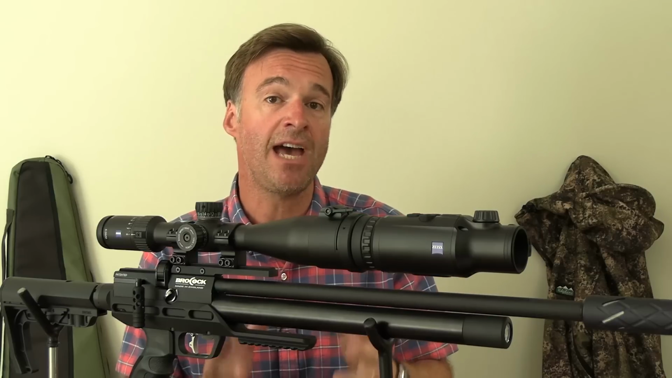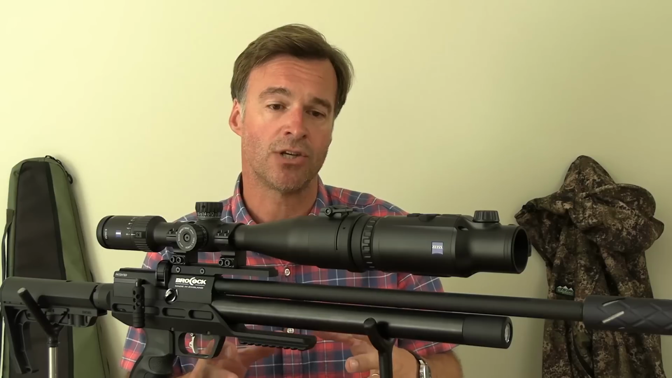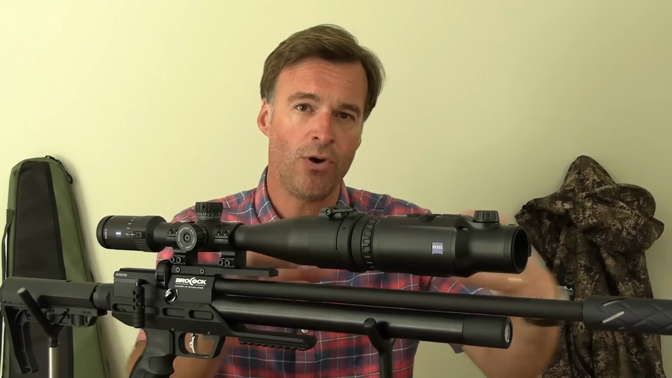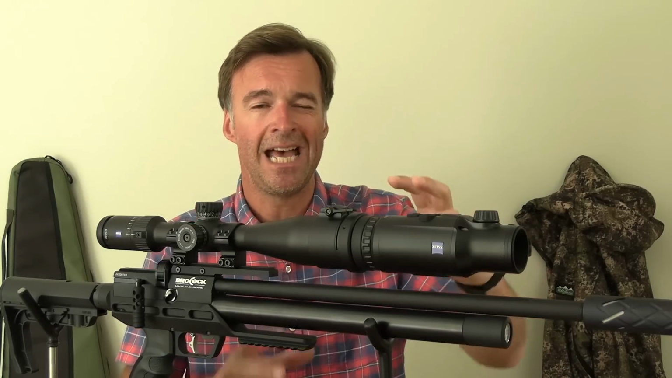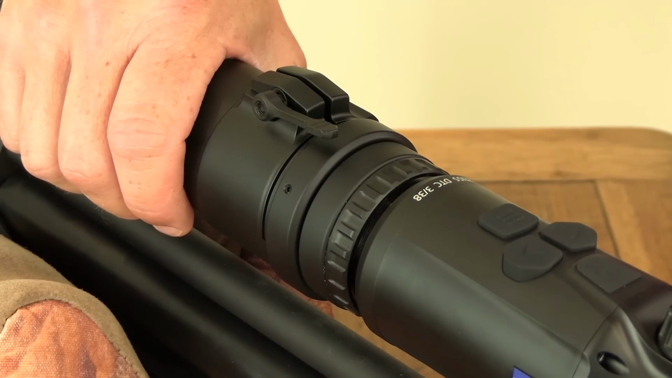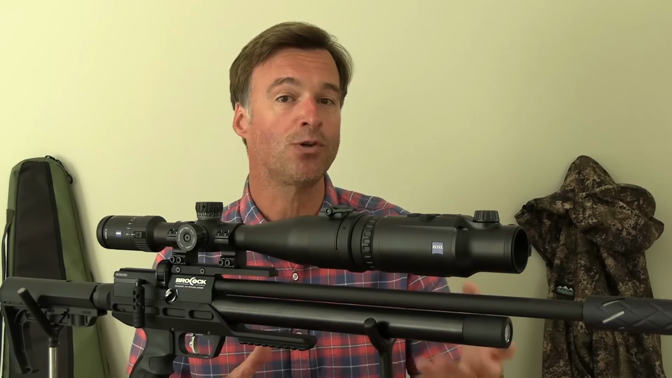Now, there are various sizes. This one is marked 56, denoting that it's 56mm. Once you've got that on your scope, all you need to do is align the white dots on both components and push them together. Next, you just twist the outer collar, and that securely locks both pieces really firmly together with absolutely no hint of any movement. Twist the collar into the unlocked position and the camera simply pops off again.